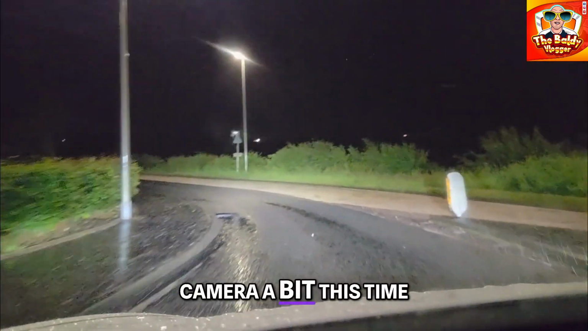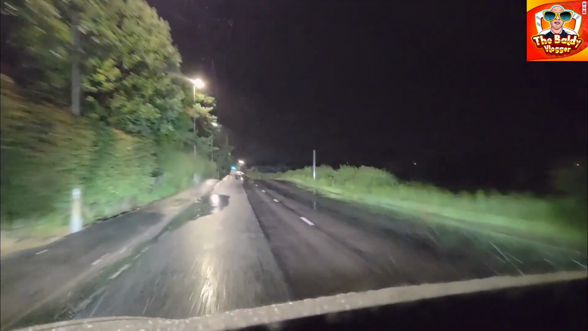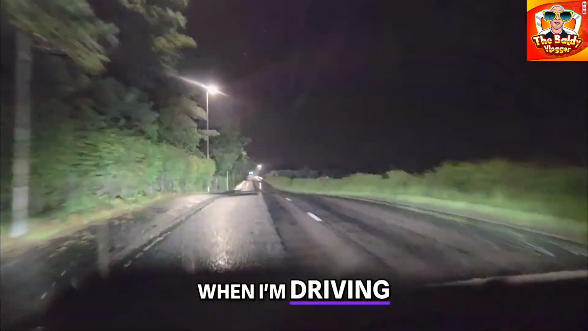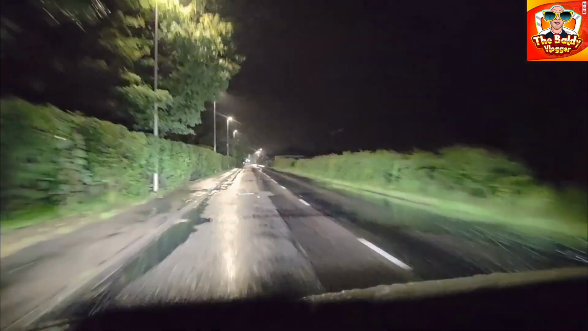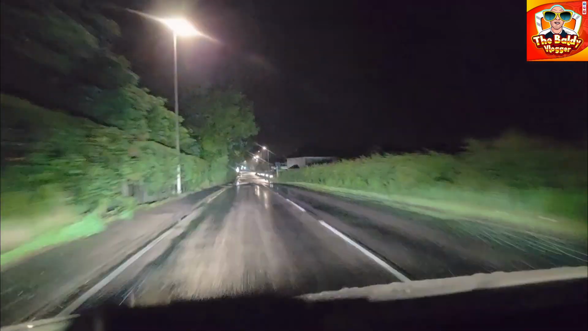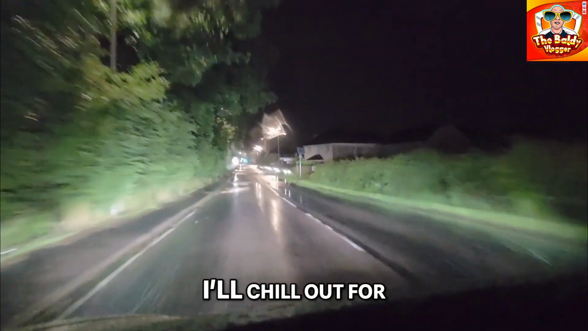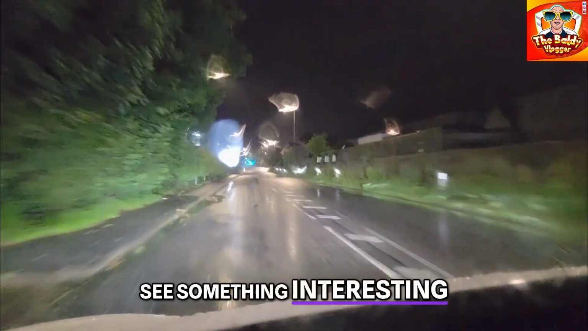So the last one wasn't very good, so I've moved the camera a bit this time. Hopefully this one will be okay. The problem is I can't see him when I'm driving because obviously I'm not allowed to look at my phone. I'm looking at the road. So I'll shut up for a while now so you can just watch the road.